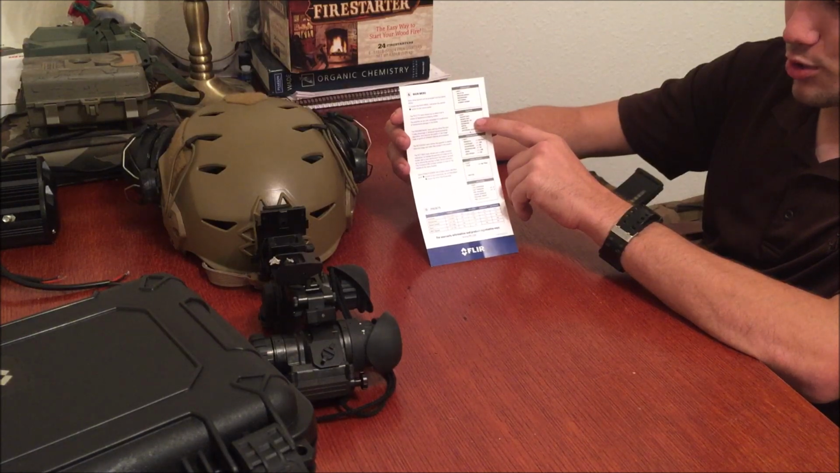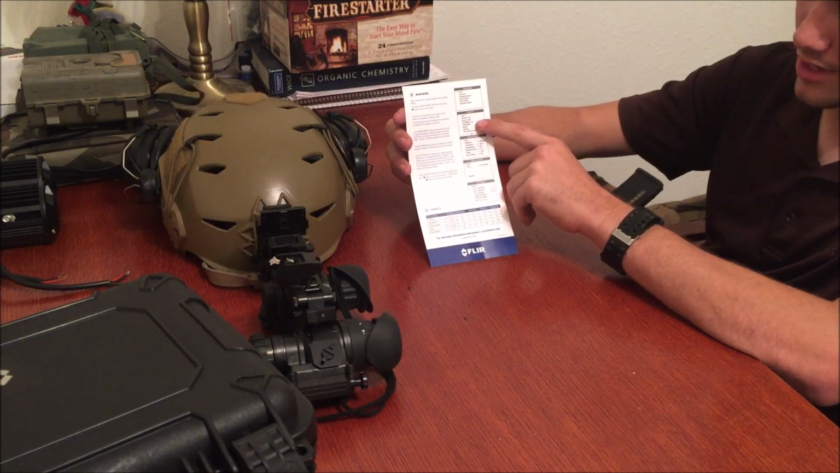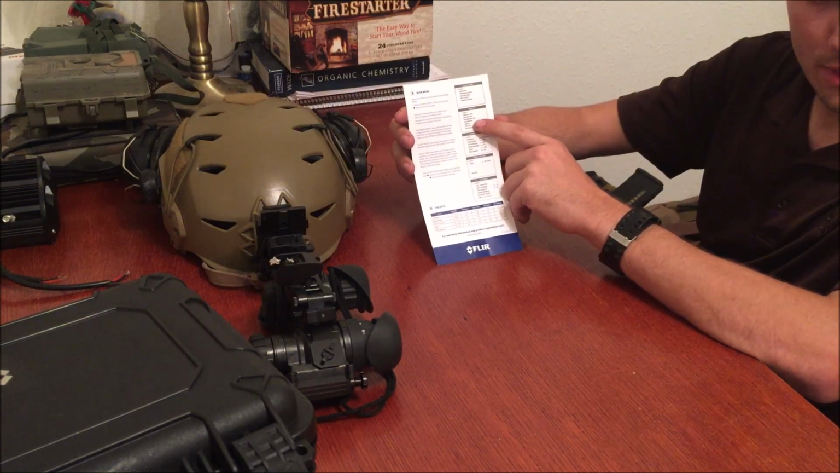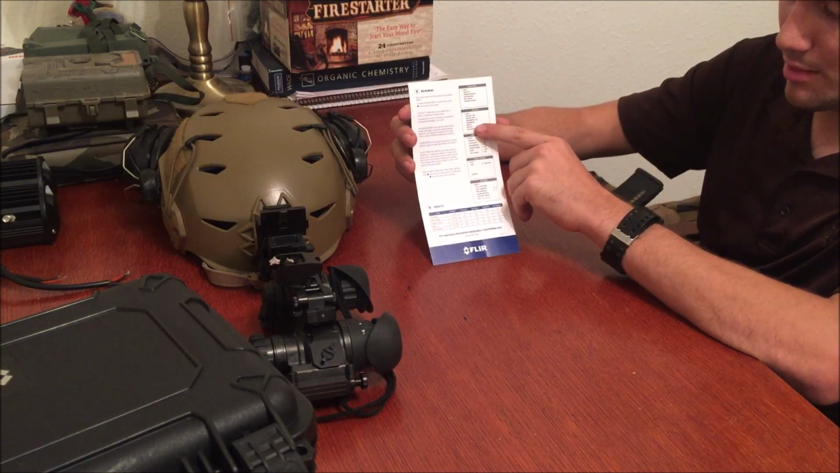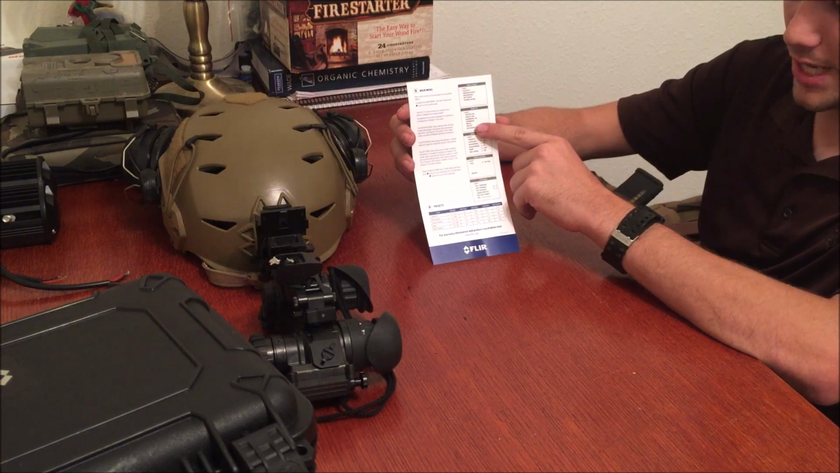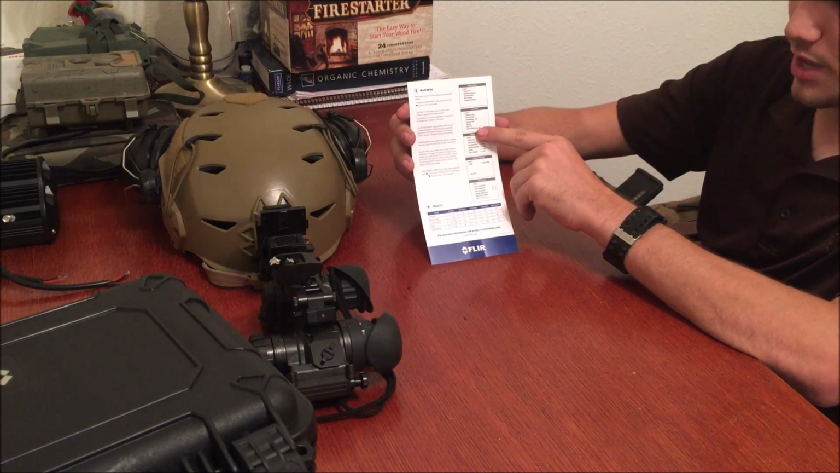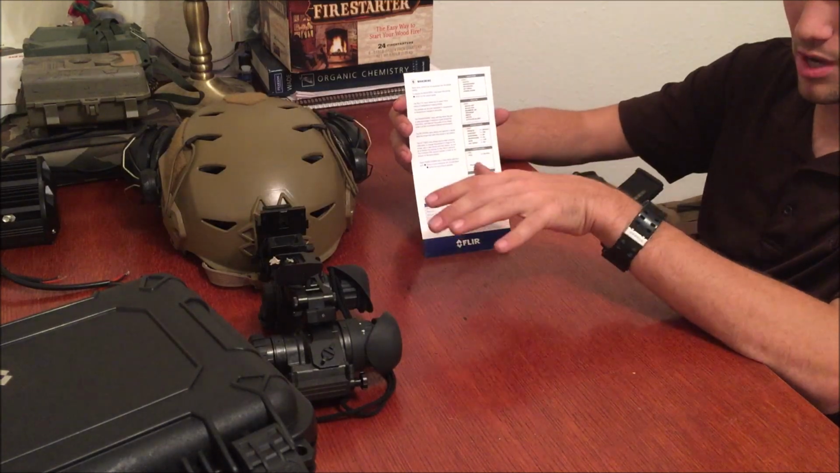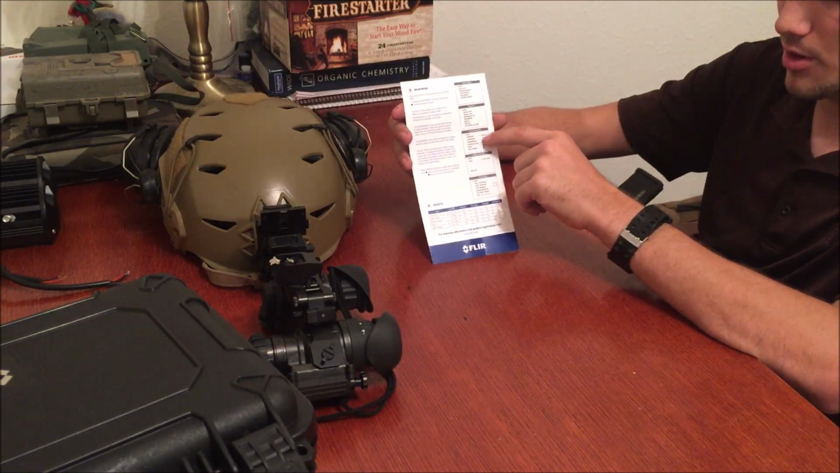You have rainbow, which is painful to look at. You have iron bow, which has limited usefulness in my experience. Sepia and Arctic are also kind of painful to look at because of the strange colors. And then you have outdoor alert, which is currently the one I leave it on because I find that the most useful with my homemade fusion system here.